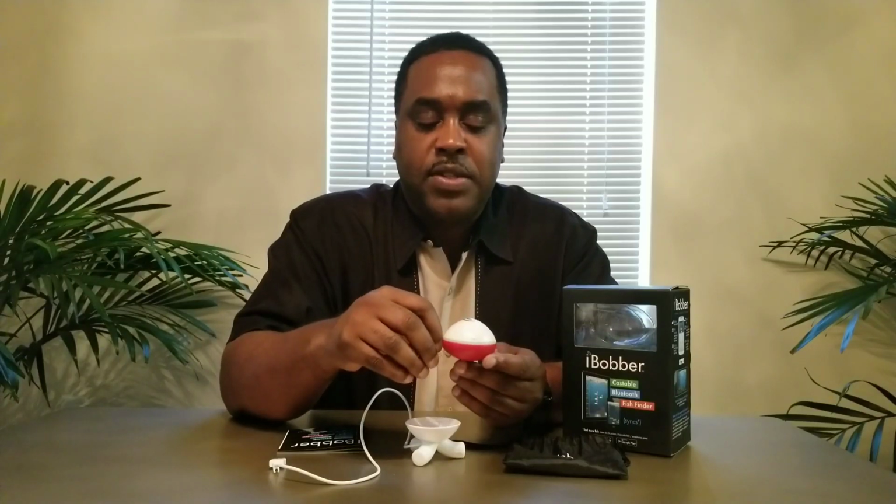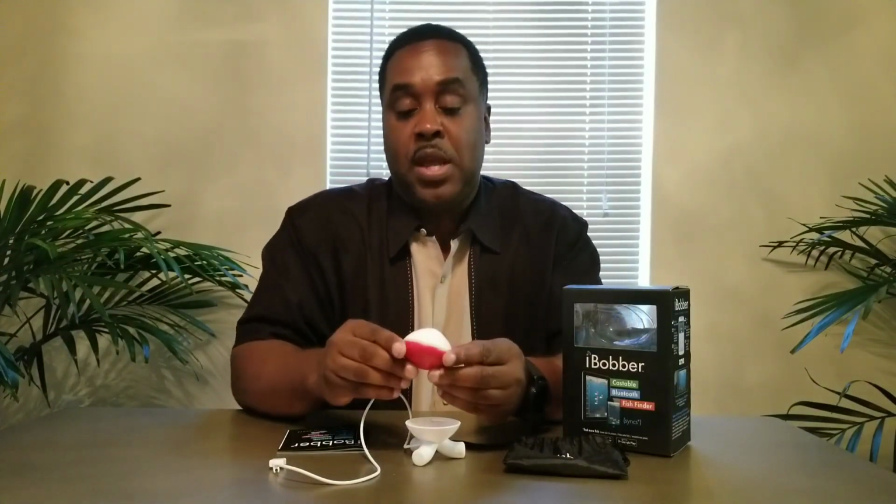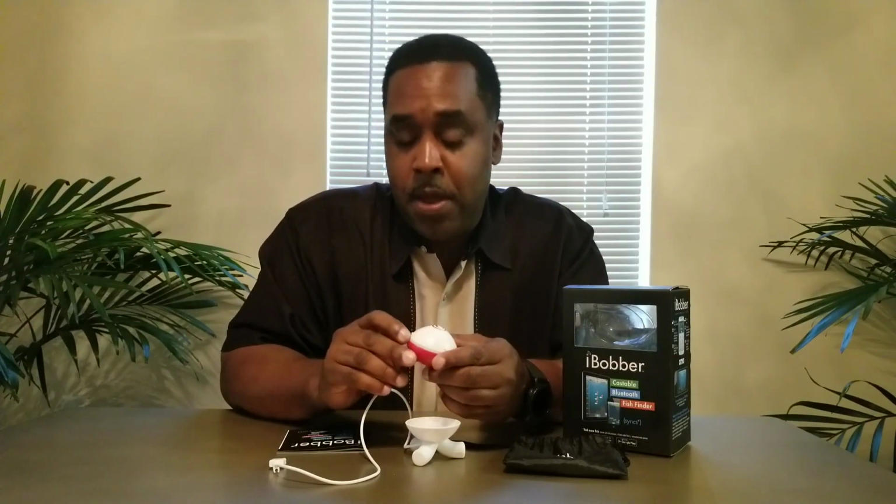Okay, you got your little white color on the top and you got the red on the bottom. Most people know this traditionally as the bobber that you always use. They have it in multiple different sizes. Okay, what makes this anything but traditional is that this allows you to find the fish, map out the terrain, if you will, and it will tell you how deep the fish are.